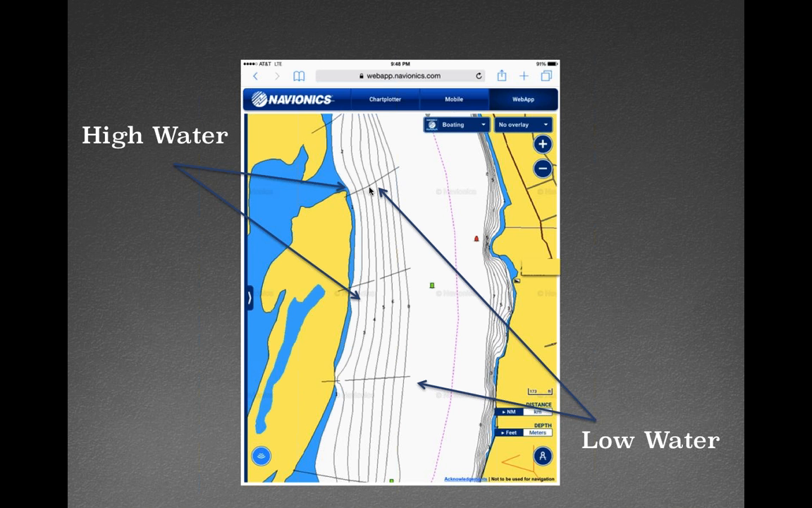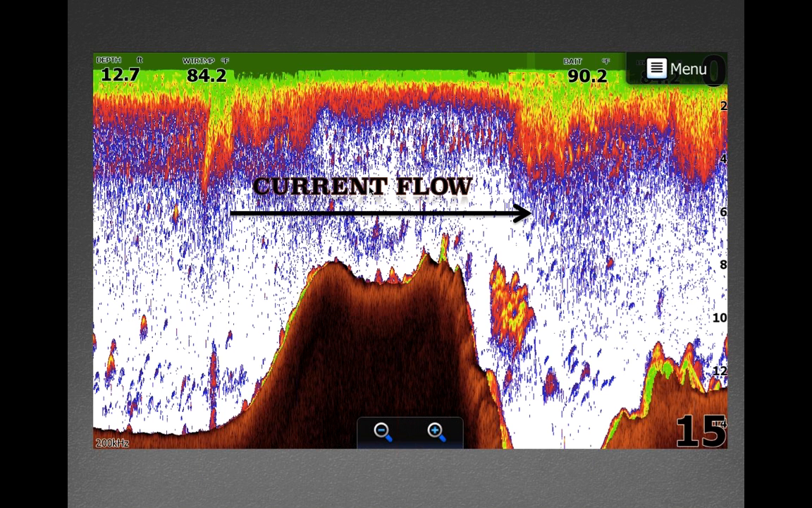Another good thing I want to point out, it seems like certain sections of the river will be more productive than others. So I might jump in and fish 2 or 3 wing dams in a certain section, and then run up a mile or 2 miles and fish a couple more. And there will definitely be, at any given time, a certain specific stretch of river that's holding fish more than the rest of it. So like I say, you do not have to fish every wing dam to really figure out what's going on with them.